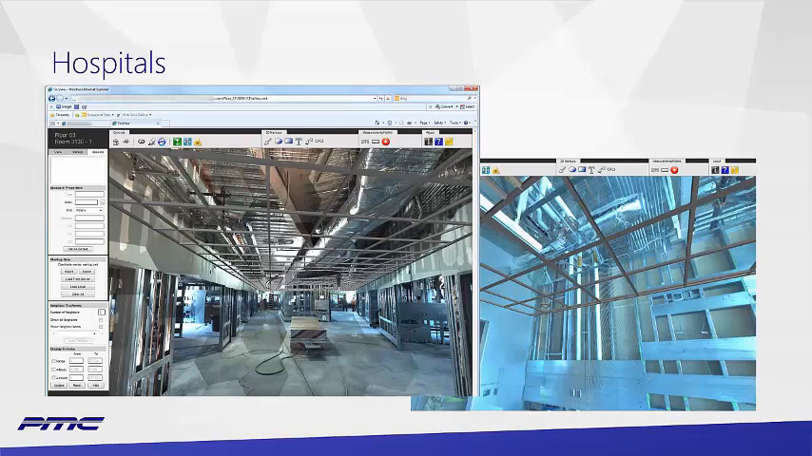Here we have some examples where we're actually projecting ceiling grids into the web-based point cloud. So obviously what we're seeing in the image existed, but the ceiling grid did not. This is great for ongoing facility maintenance after the site is closed up.